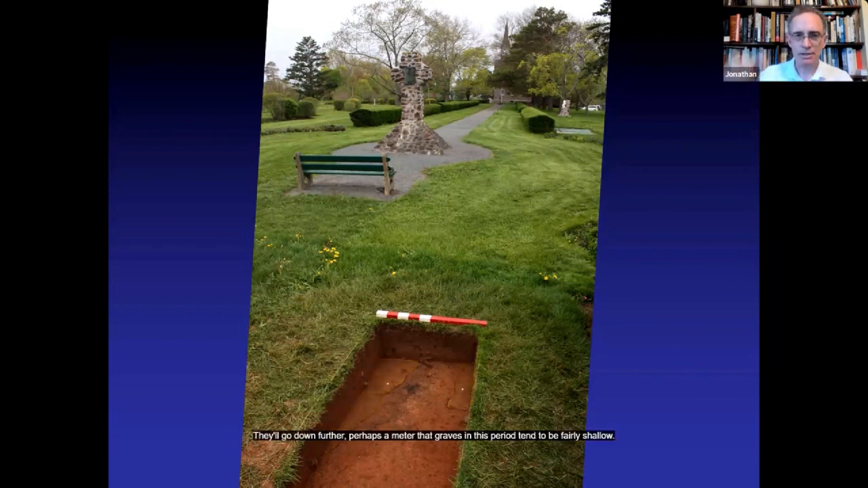Now they will persist. They'll go down further, perhaps a meter. The graves in this period tend to be fairly shallow. So that's another consideration that we need to bear in mind. We're not often looking for a 6-foot deep grave shaft. That's more of a modern thing. These tended to be much more shallow. So we're putting on the brakes basically below the plow soil because we don't want to get into the graves. We just want to map them and detect them.